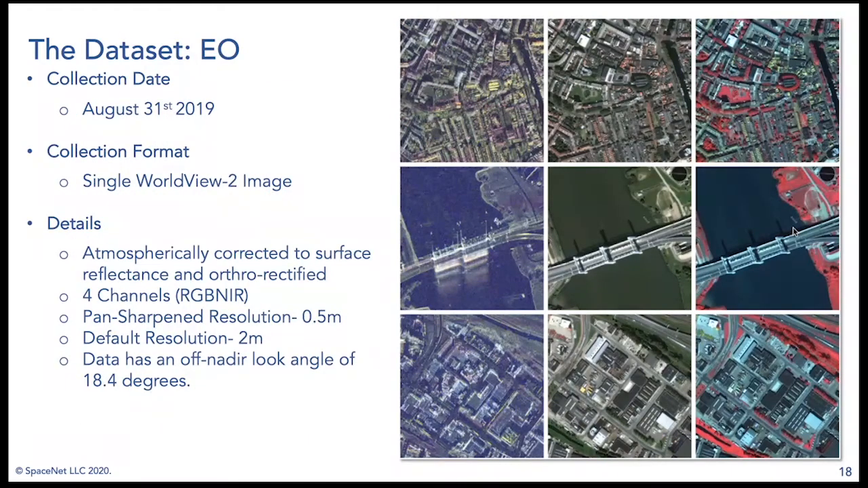So the second piece of our data set here is the electro-optical imagery. Our collection date here is from August 31st. So again, this is about a week after the last SAR image was collected. We've got WorldView 2 imagery in this case, which is pre-processed in our standard format that we've done for all of our past challenges. So this is atmospheric correction to surface reflectance units, then orthorectification. So again, we're making sure that the terrain is accounted for when we're doing all of our georeferencing here.